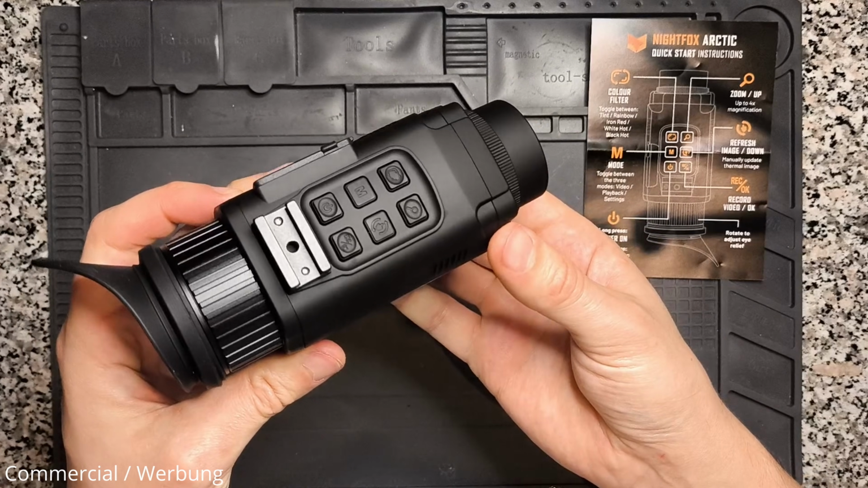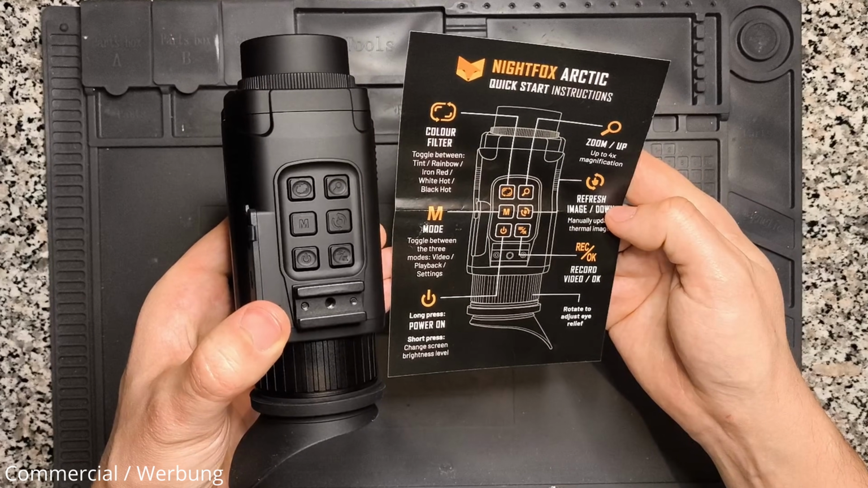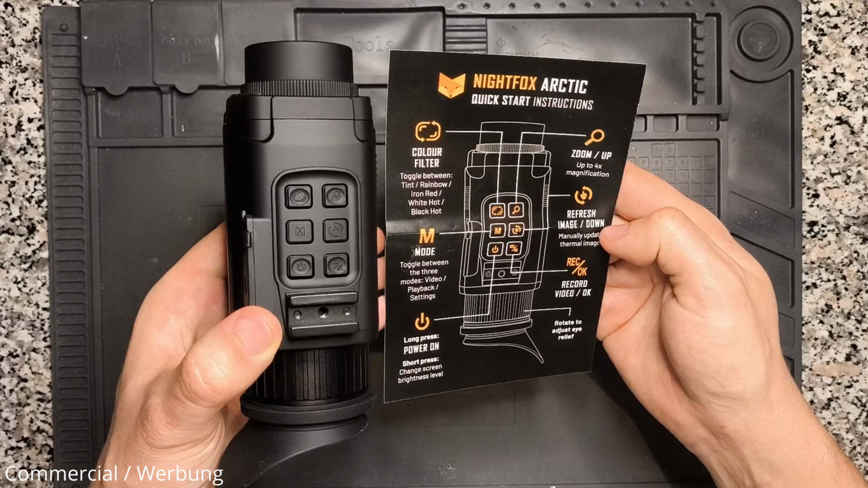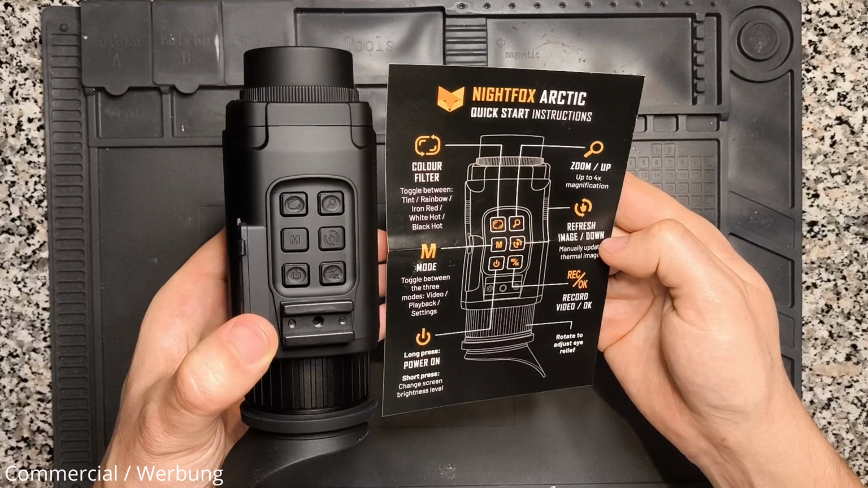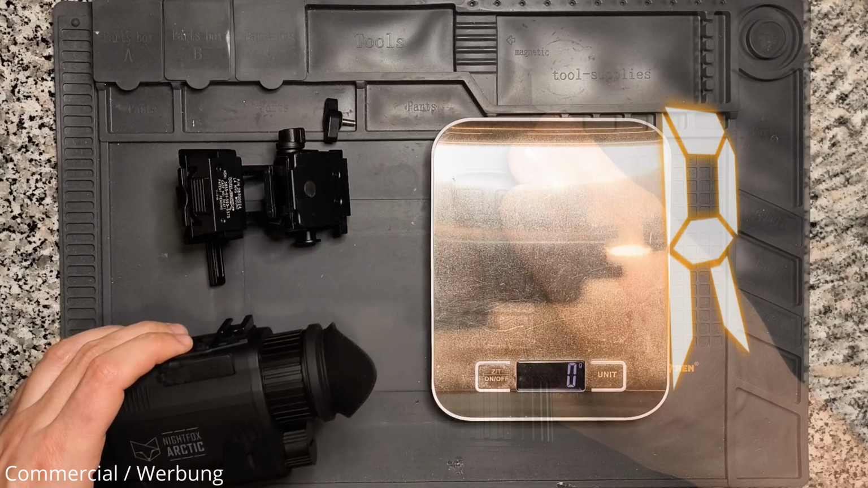The Arctic is equipped with 6 topside buttons: power on, mode selection, change of color filter, adjusting the digital zoom level, refresh the image manually and start the recording function. Don't worry, you will remember where which function sits after a quick learning period. It took me only a few hours and works quite reliably for me now.